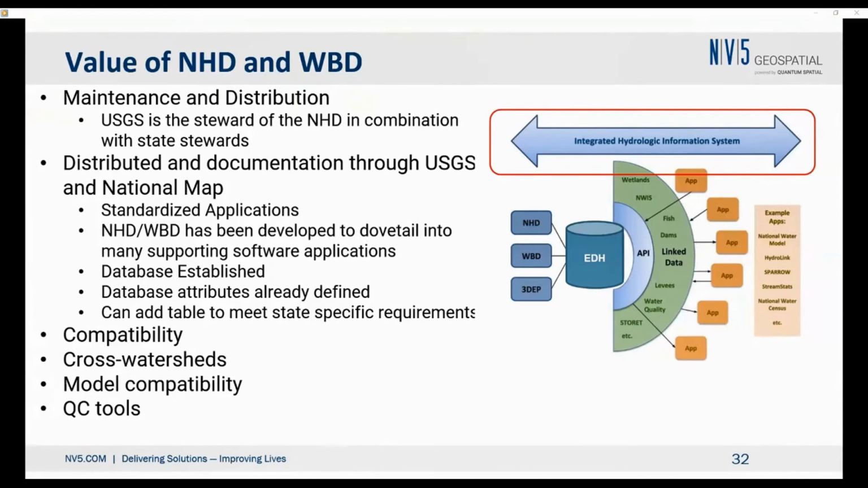These are all things that we work with in the water arena on a regular basis. Having that standardized addressing system, having that standardized guaranteed quality control format allows us to have confidence in how we are going to apply the information to decision making.